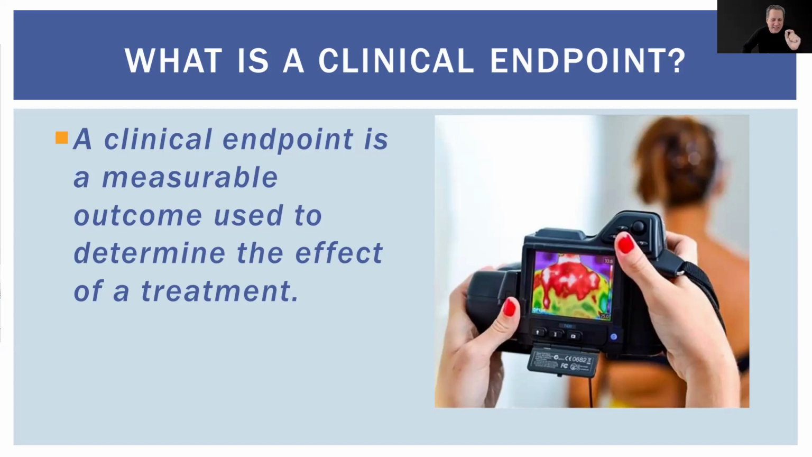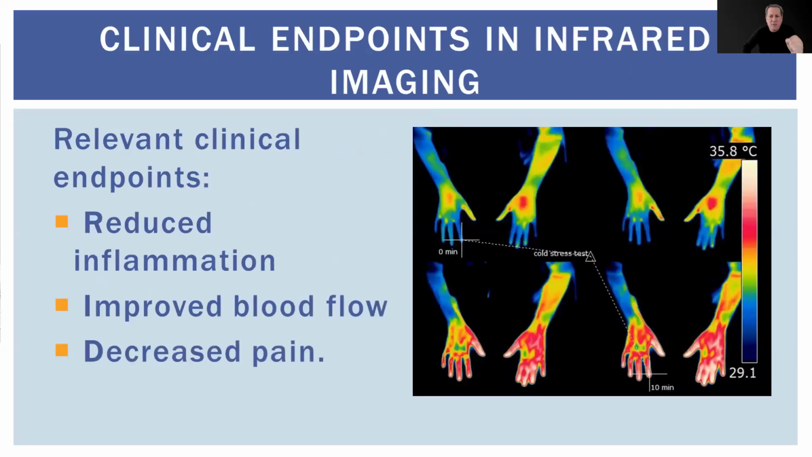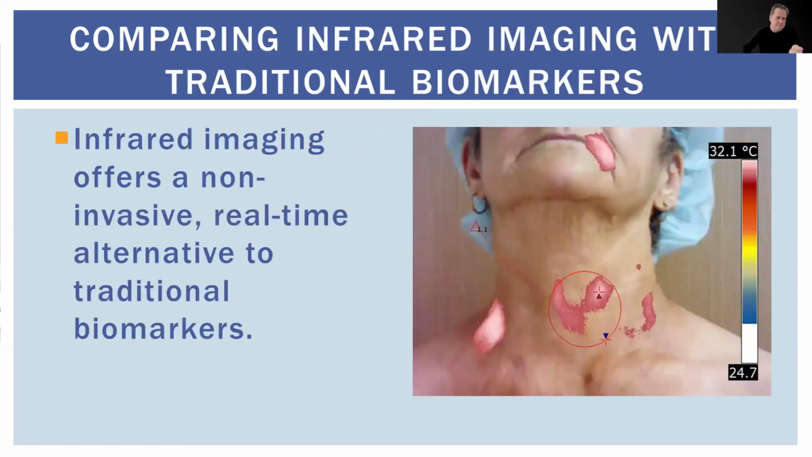So, is infrared diagnostic? Yes, by the surrogate biomarkers. It's very diagnostic in many ways. For infrared imaging, clinical endpoints could be things like reduced inflammation, improved blood flow, or decreased pain. These are measurable outcomes that show us how the patient is responding to treatment.